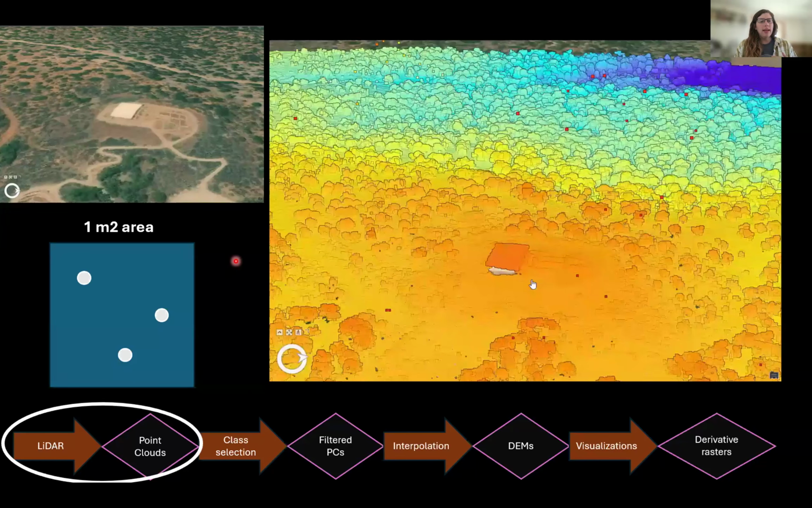So this slide kind of illustrates the idea of point clouds a little bit better. On the upper left, if you can see my laser pointer, this is an example of some architecture. It's at a community center here in Southwest Colorado. Below that, I have a box that illustrates just a square meter area on the ground. And this box has 3 dots in it. Each dot in the box is supposed to represent some hypothetical LiDAR return points. So in this case, we would have a point cloud density of about 3 points per square meter.